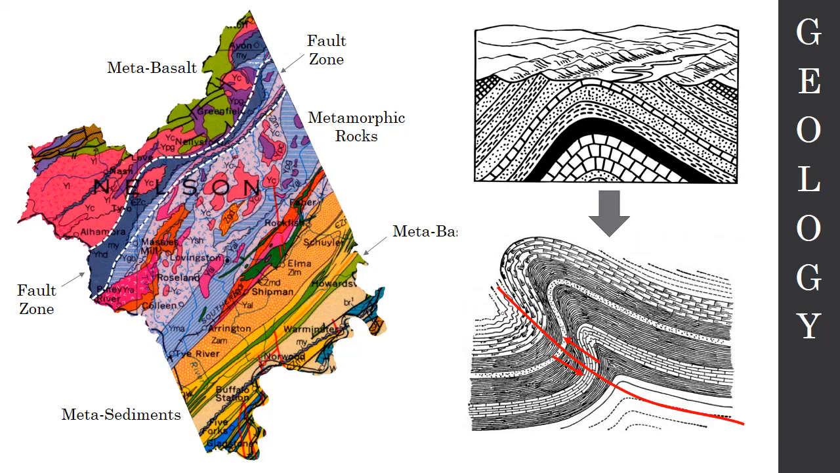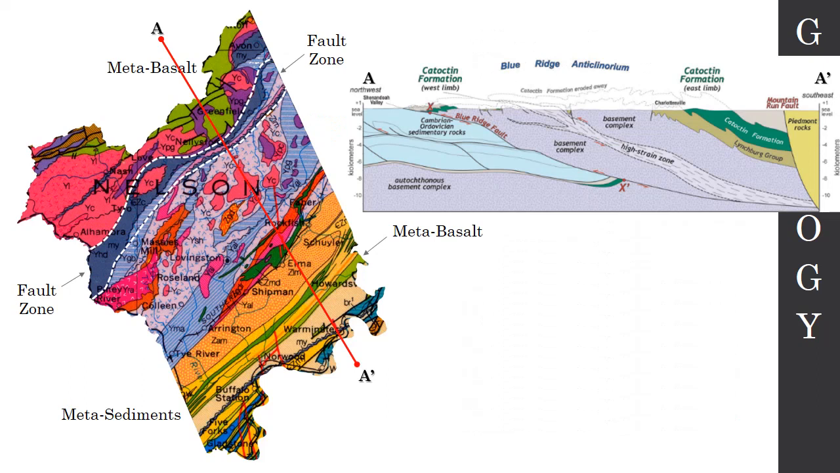So if we take a cross section from A to A over here and A to A on this cross section, this is what it would look like underneath the surface of the Earth. You have this low angle thrust fault here labeled the Blue Ridge Fault, and you have what used to be the anticline up here at the top that has eroded away, and we're basically seeing the core of this anticline. The oldest rocks in this area are labeled here as the basement complex. That's the area in the middle of the county here. Those are where our oldest rocks are.